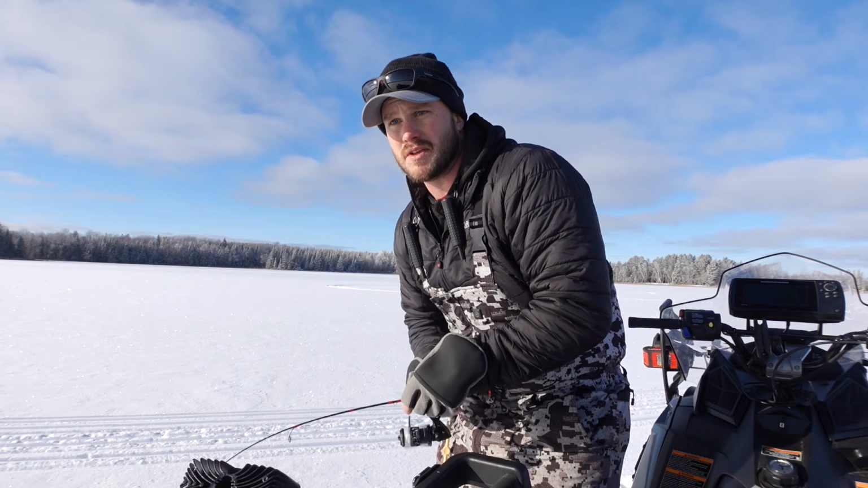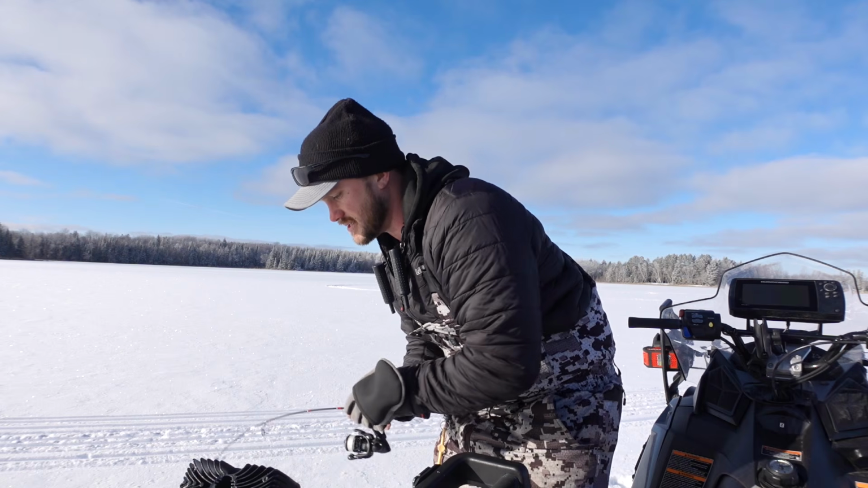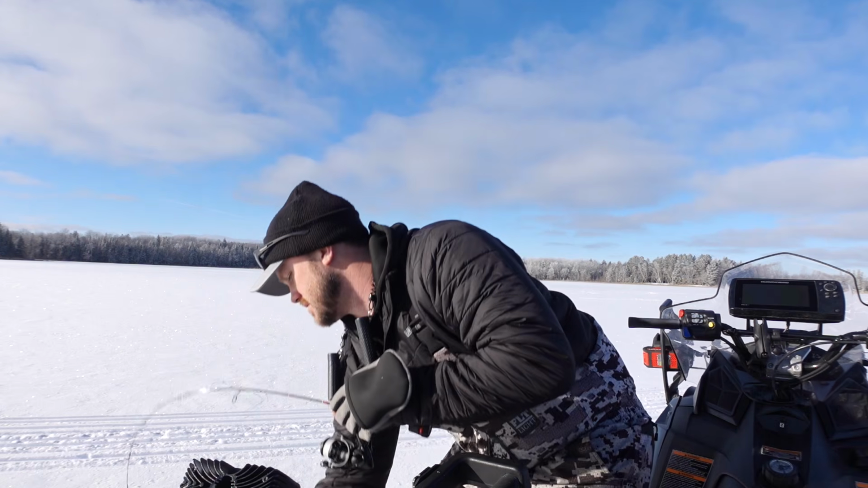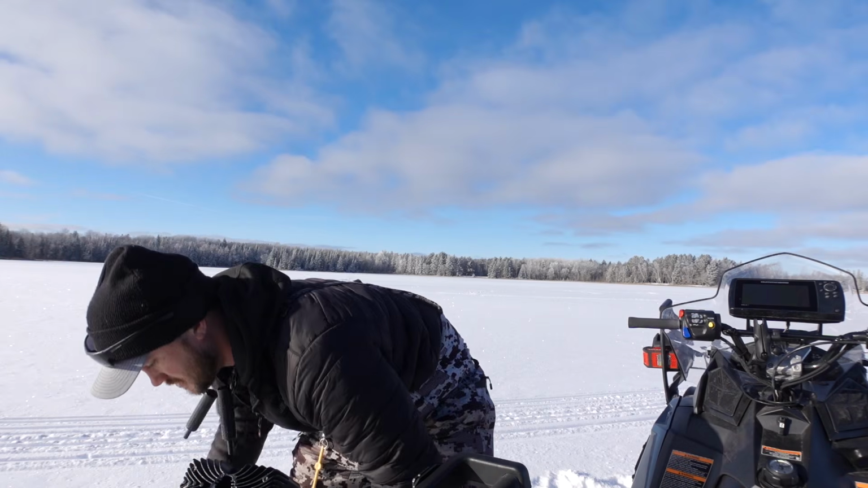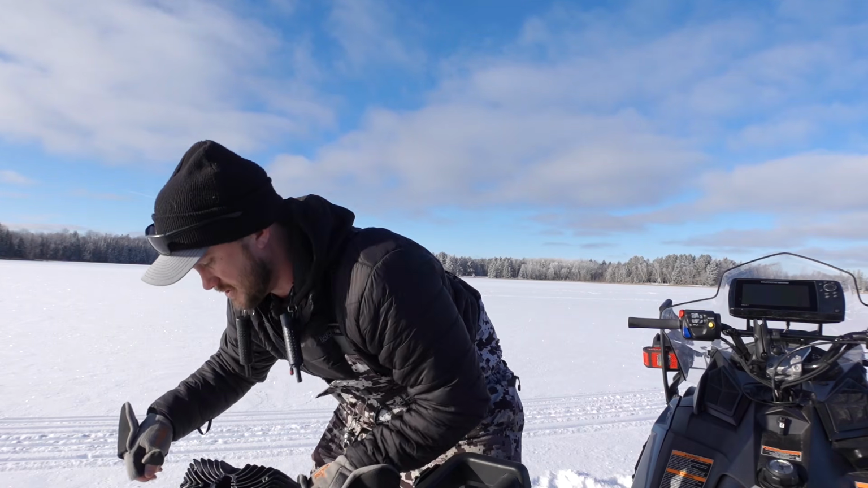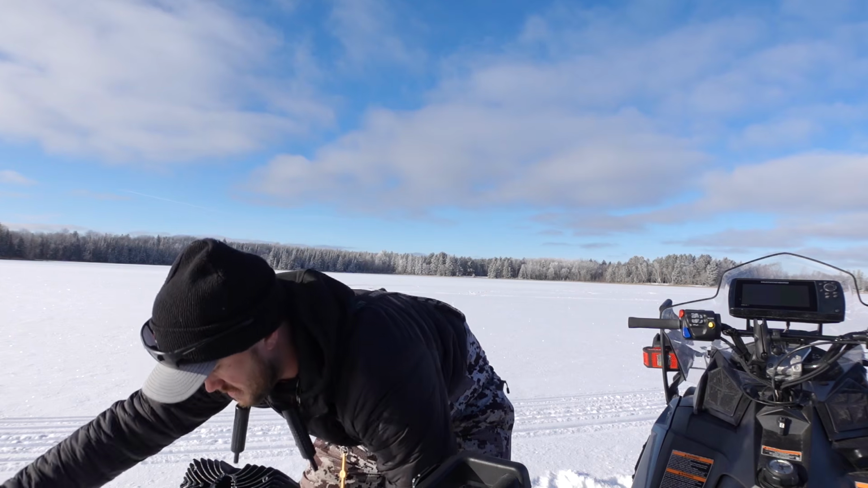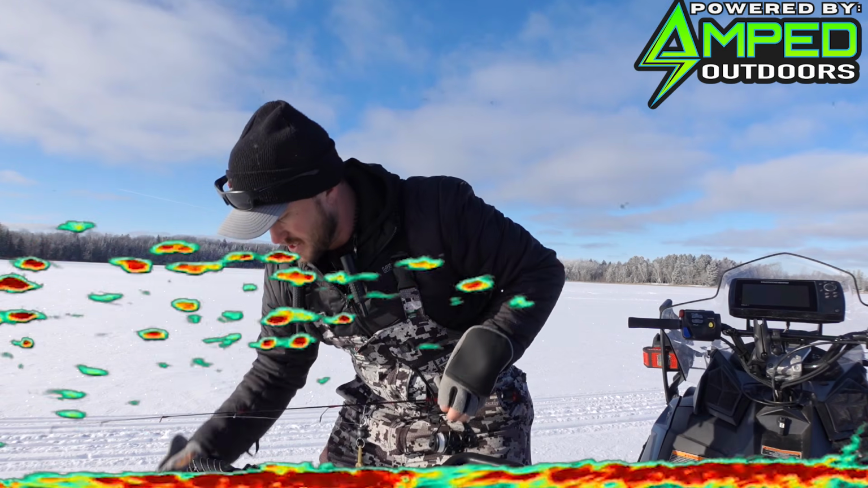Again, these fish are probably 15 to maybe 20 feet down. We're on the edge of that basin, so we're not quite as deep. But you can see, second one, again, more fish down there, so we're going to try to get down and capitalize on these fish. Wanting to get them back down quickly. One, because I'm not keeping them, and two, because there's more fish down there.